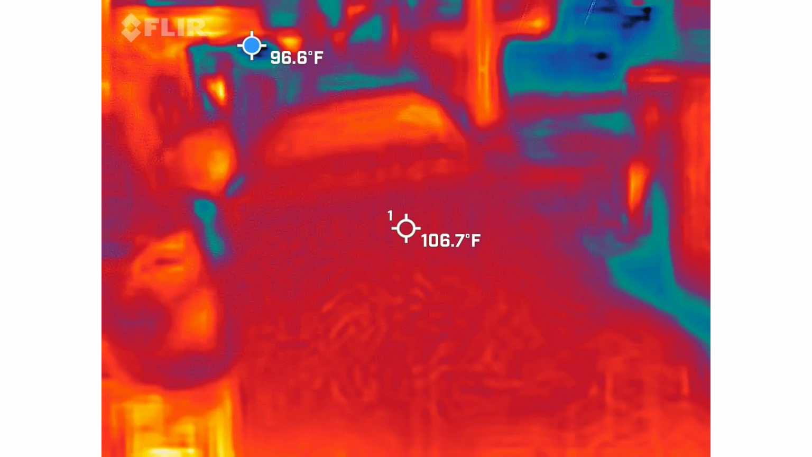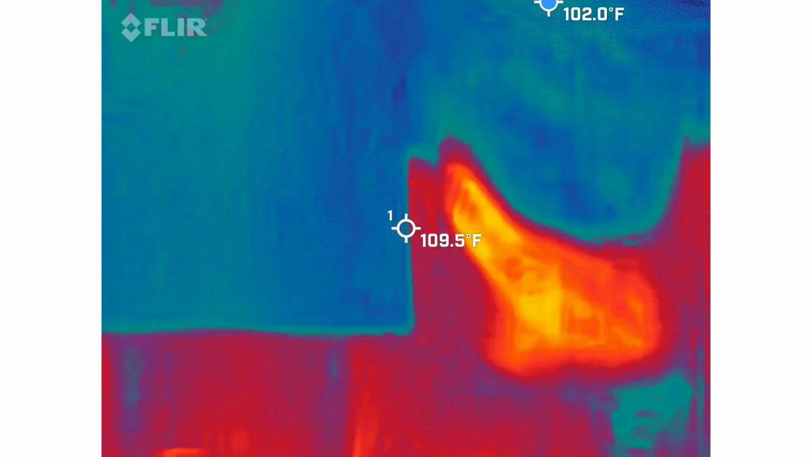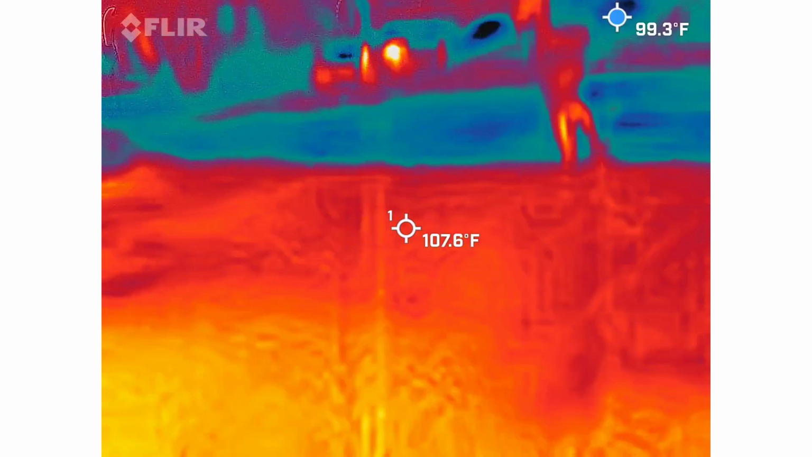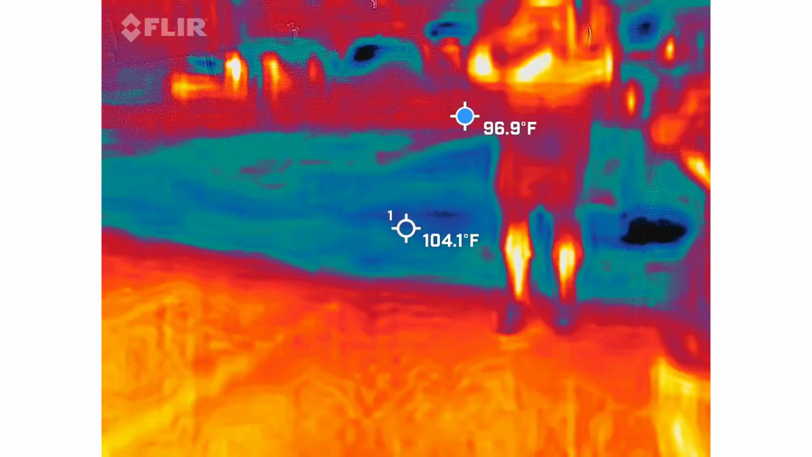Parking hourly rates. What is the parking hourly rate? Tell me. It didn't tell me. One of the ghosts is going to tell me what the parking hourly rate is.